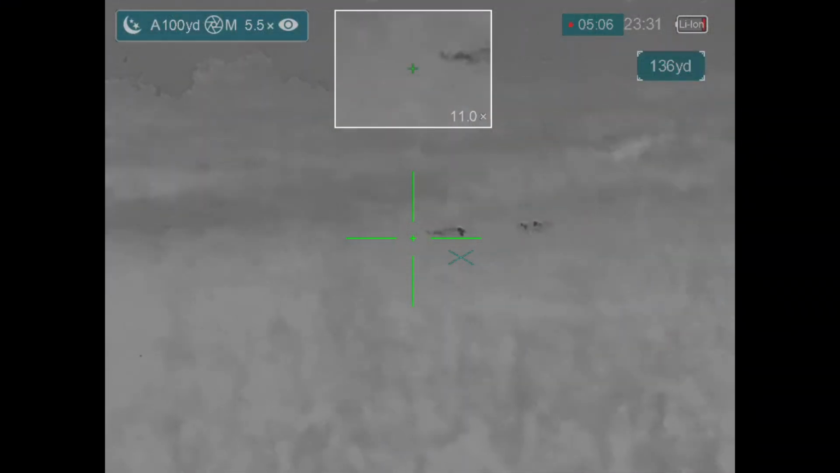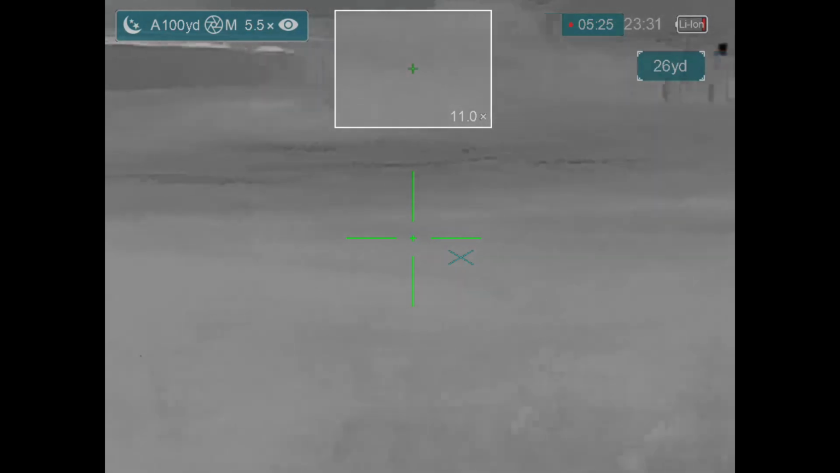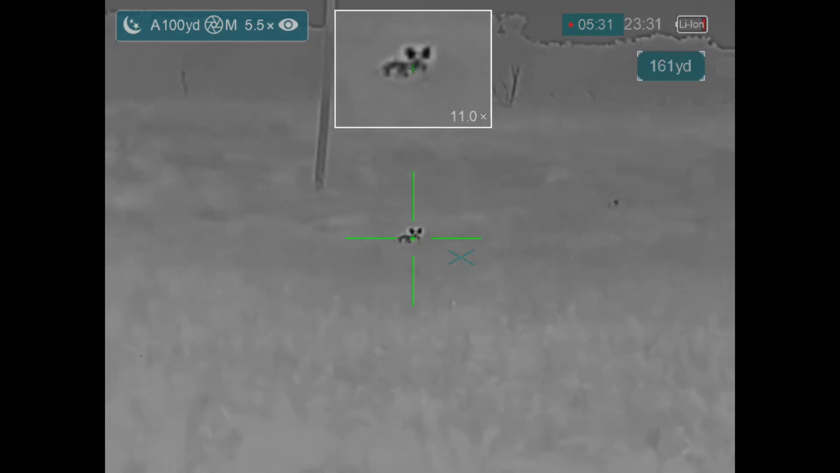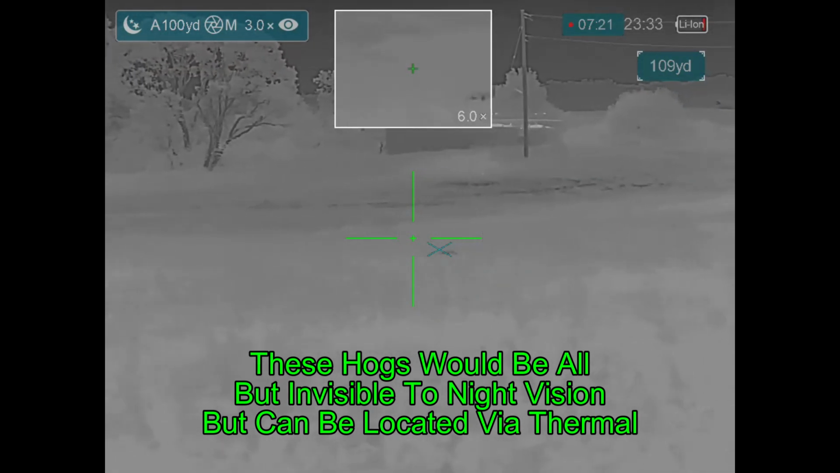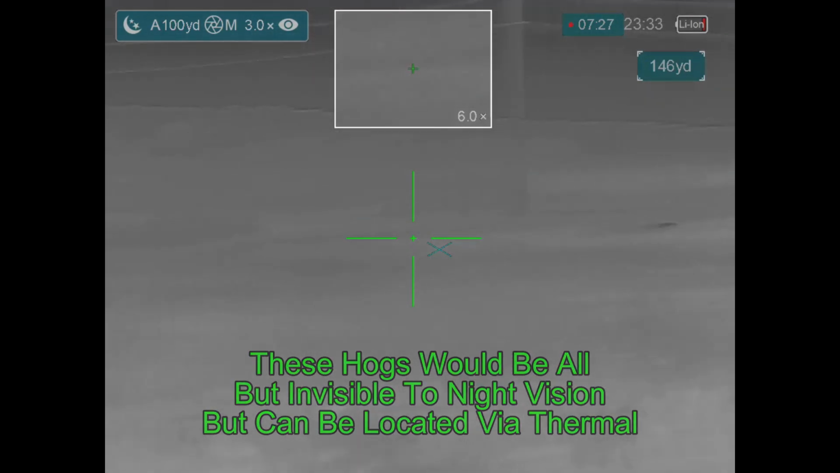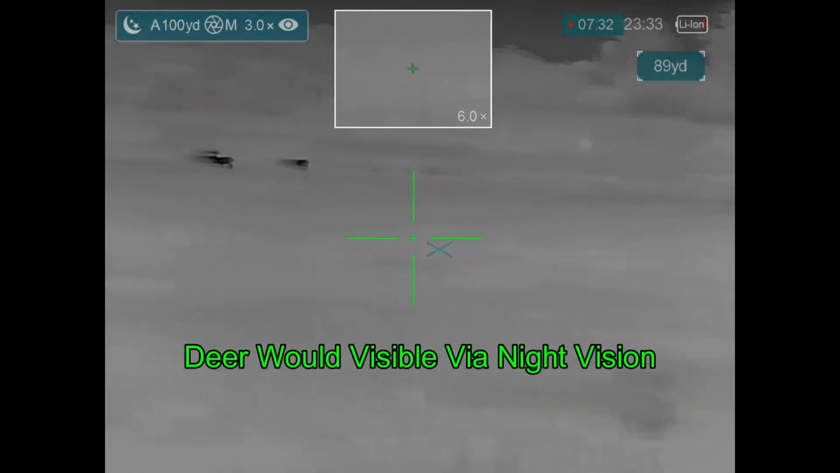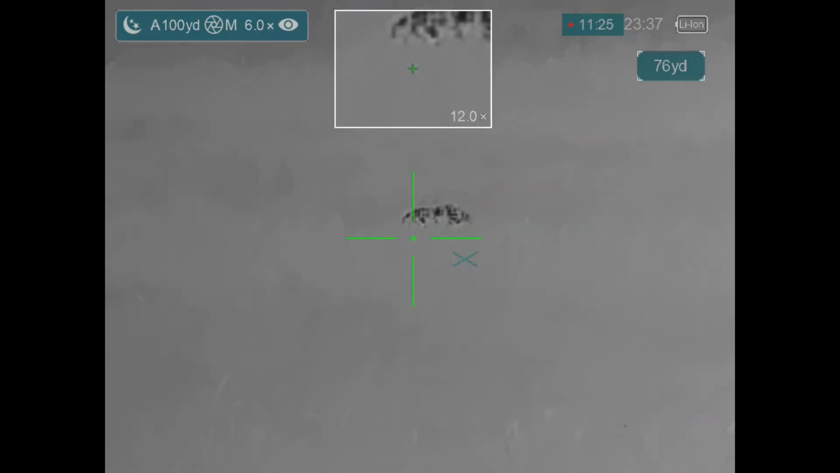So I continue to move up, and not a good view from here. Got some deer in an exposed spot off to the left. How do the hogs look? Well, one I could probably take a shot on, the other one not so much. I've moved up again, and now I can't hardly see the hogs at all. So there's actually two up there. And as I get closer, my view is not improving significantly, although the hogs are getting larger.